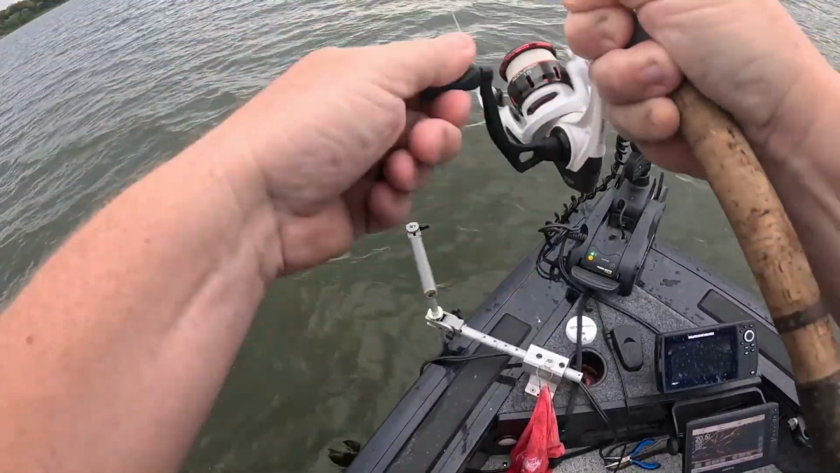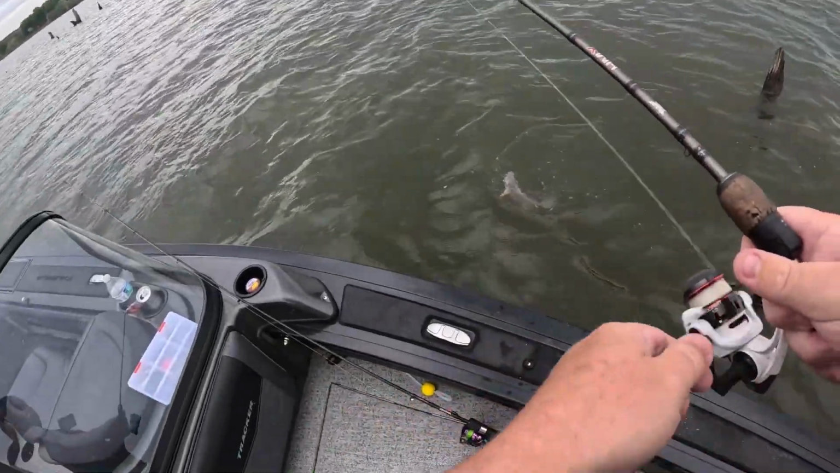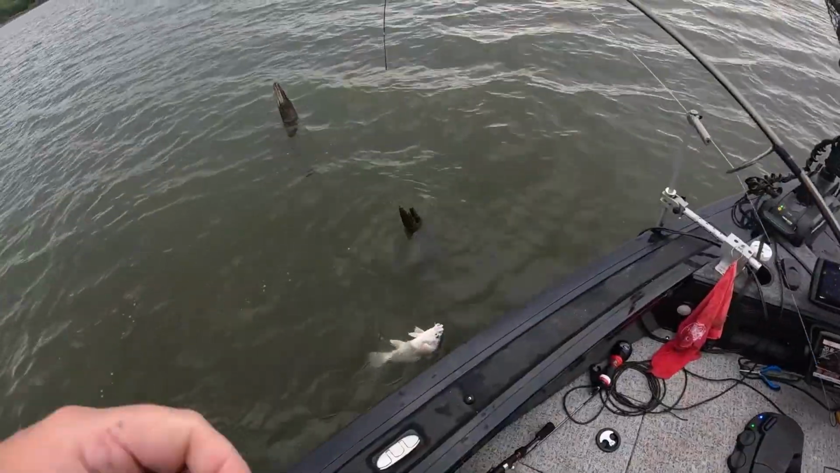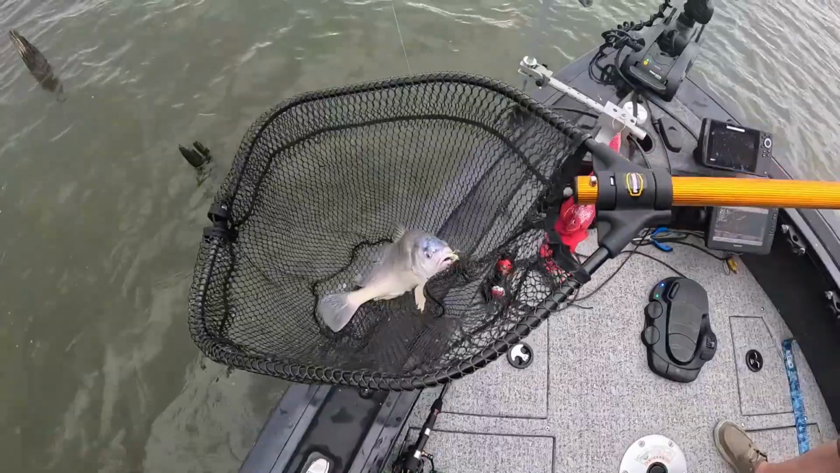I have a giant, guys. If it's a crappie, we just won the tournament, I'll tell you that much. It's a big old nasty drum. I was like, yeah, no, not a crappie. Look at that giant turd fish. Could have at least been something cool, like a bass or a channel cat. Ew.